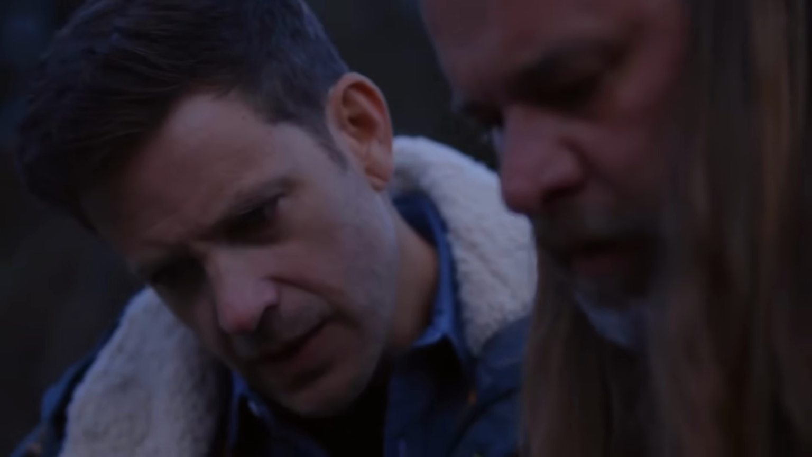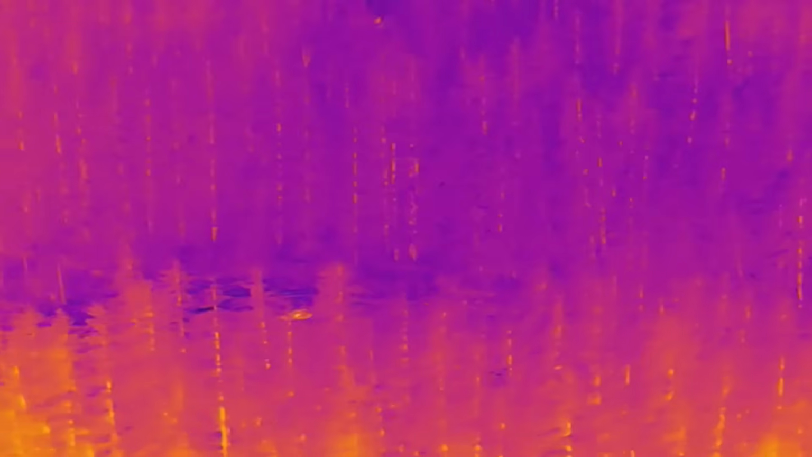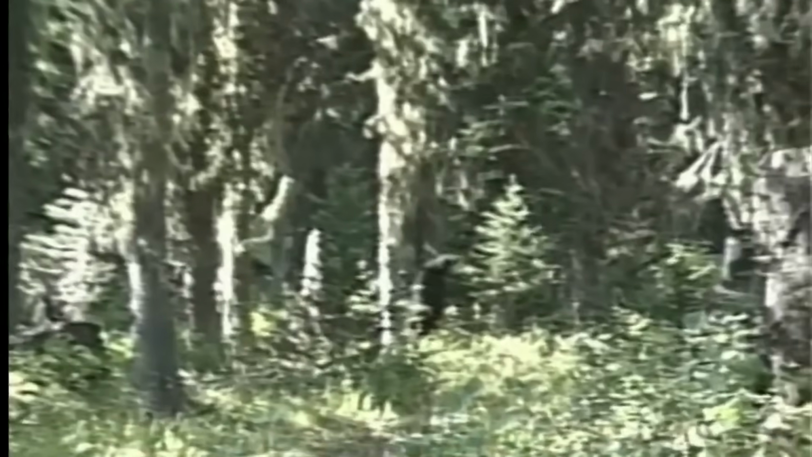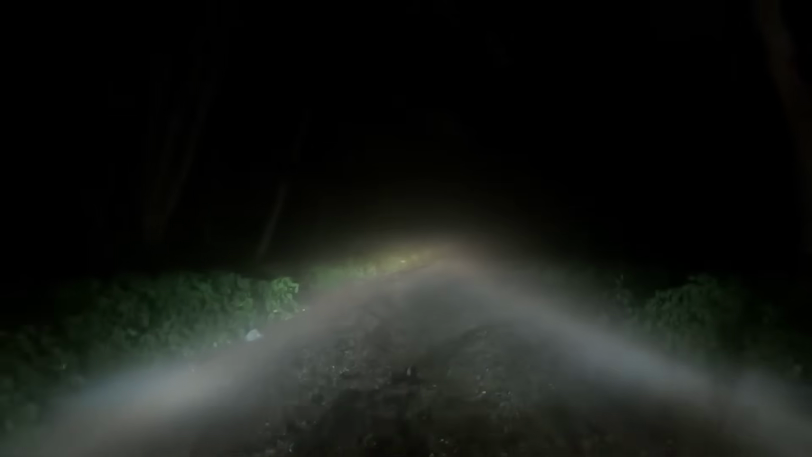They set up their equipment with practiced precision. The thermal cameras are positioned to capture any movement across the road, scanning the surrounding woodline for any signs of life. The forest is dense around them, but the road offers a clear line of sight, the perfect vantage point for spotting a creature like Bigfoot as it crosses from one side to the other. There is nowhere for it to hide, and the team knows that if the creature is out there, they will catch a glimpse of it through their high-tech thermal lenses. The moment of truth is drawing near.